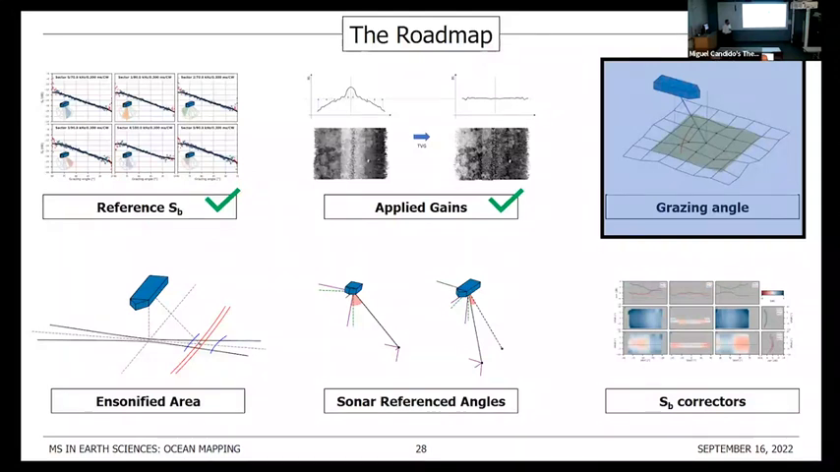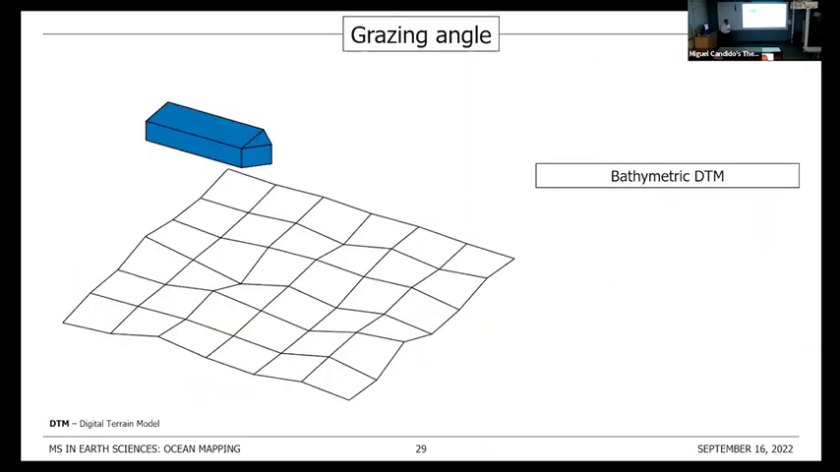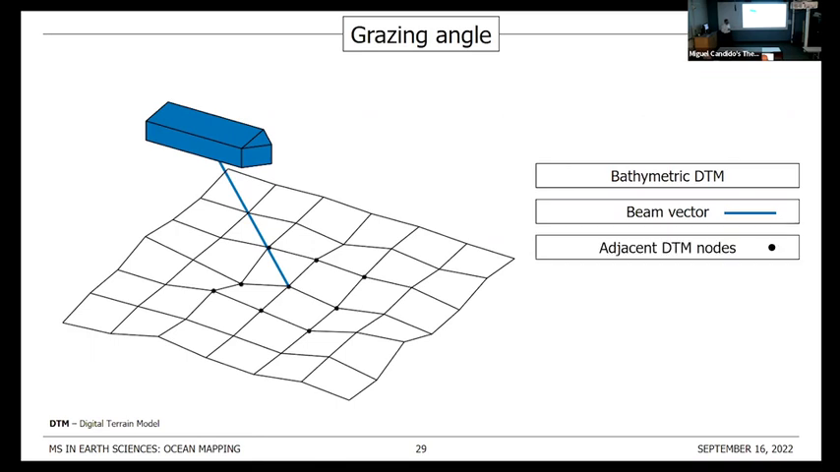The next step of this technique is to compute the grazing angle associated to every backscatter estimate. To do so, thankfully, we have multibeam bathymetric data available, so we can construct a digital terrain model. We can also define a beam vector, a beam direction on the seafloor, associated to the sounding that's in turn associated to the backscatter estimates that we are evaluating.